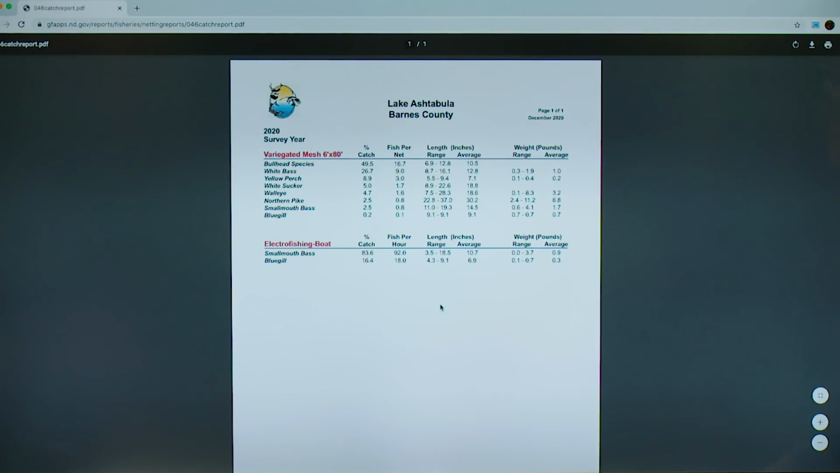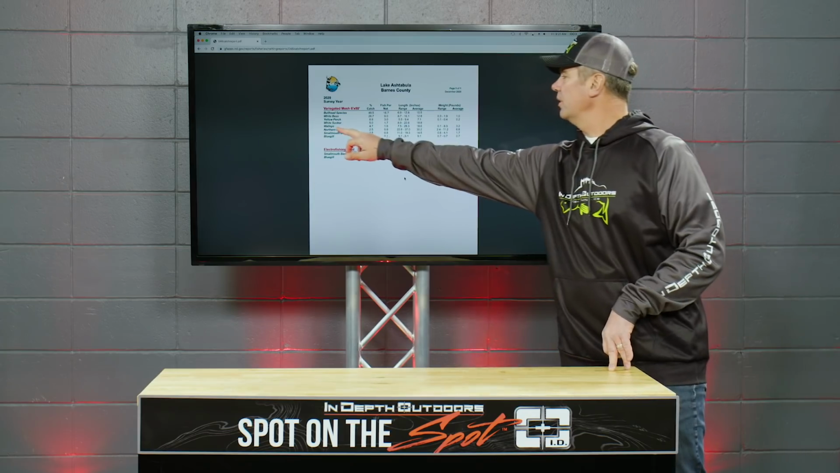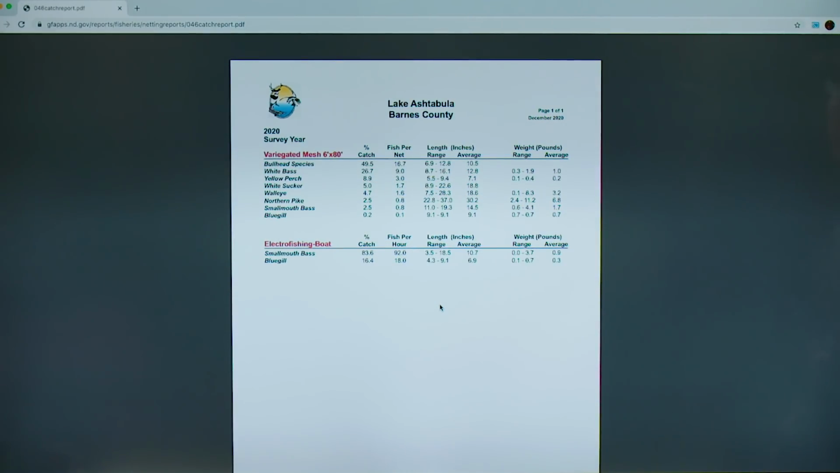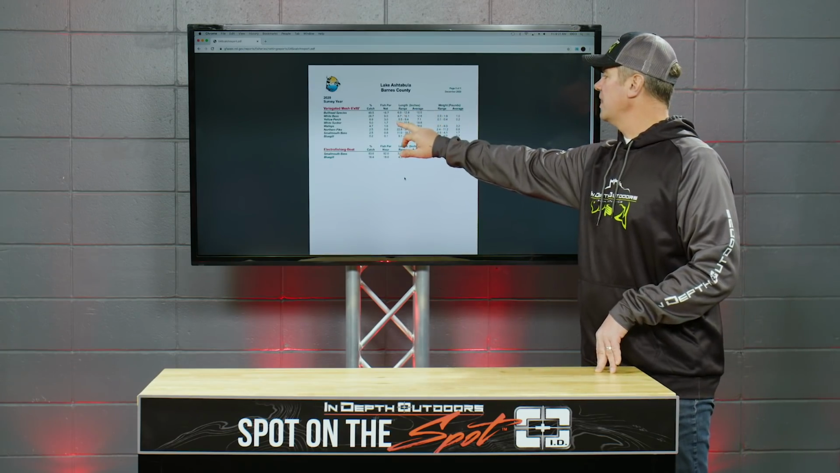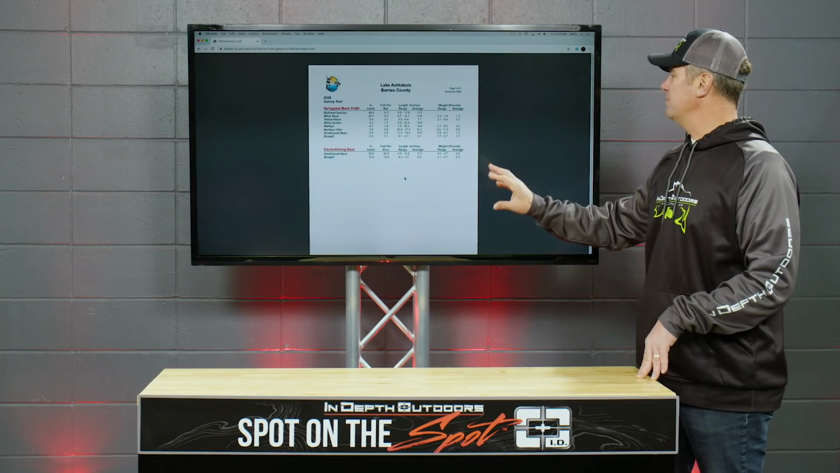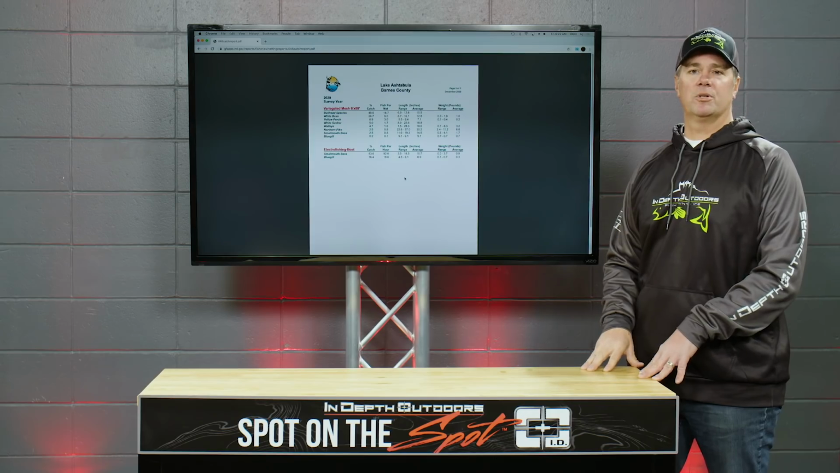All right, obviously you can see there's a lot more going on in this body of water. Yellow perch, percent of the catch was 9%, fish per net 3. Again, that's pretty low. The length range 5.5 to 9.4, average 7.1. Looking at this body of water, there's other species I would target here. Probably would not make this a yellow perch destination.